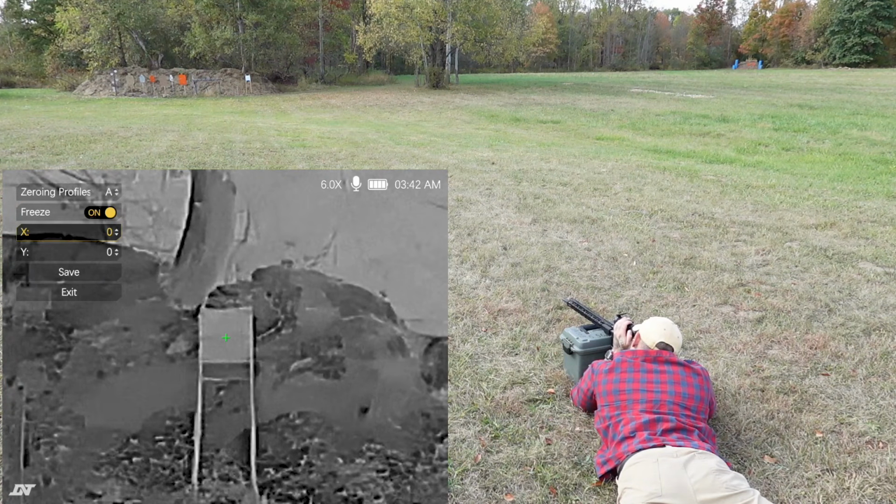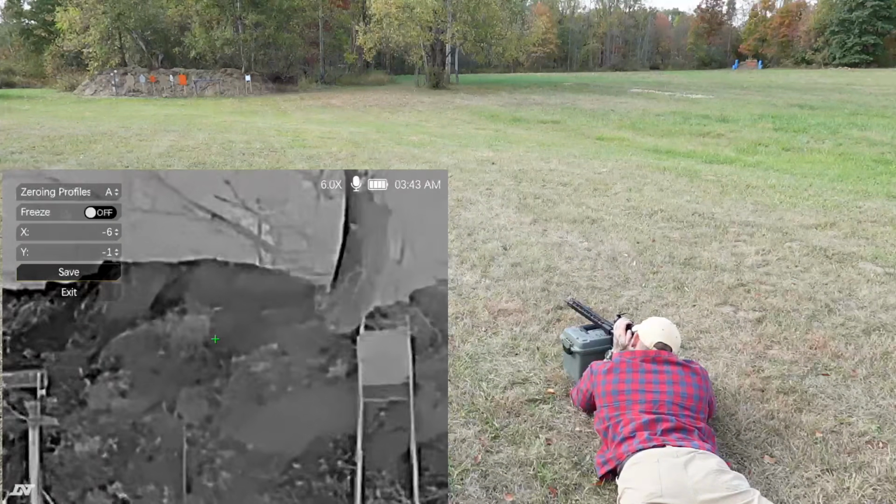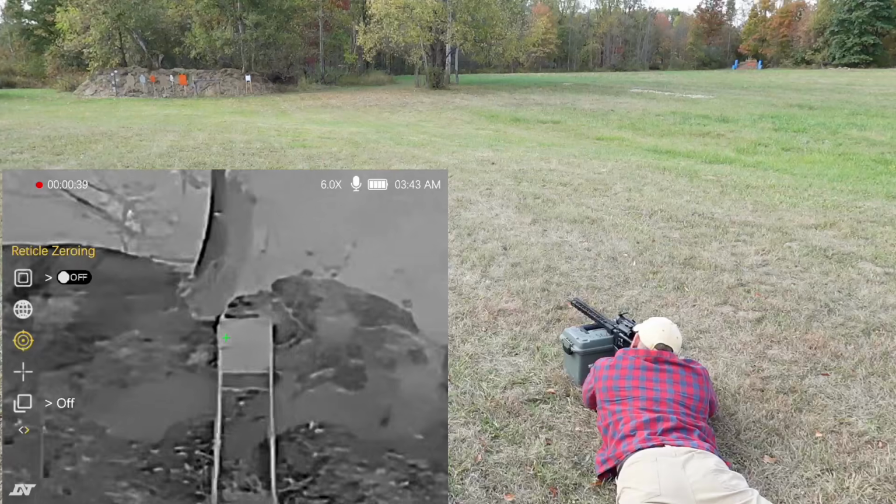So we're gonna go over to our X feature. I'm going to scroll this over here to where it hit, confirm, and our Y, bring it down to there. Hit that, and we go back up to unfreeze, and then we're gonna hit save. All right, so now it's saved. So just go ahead and do a confirm center mass shot.